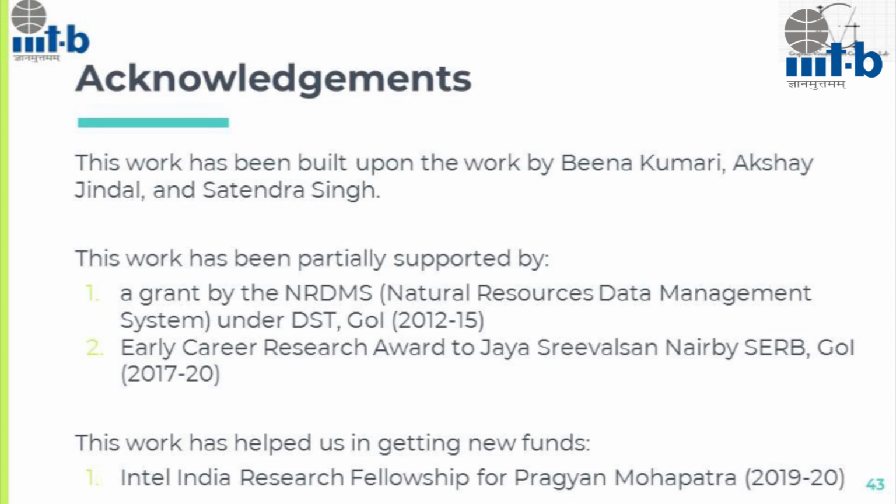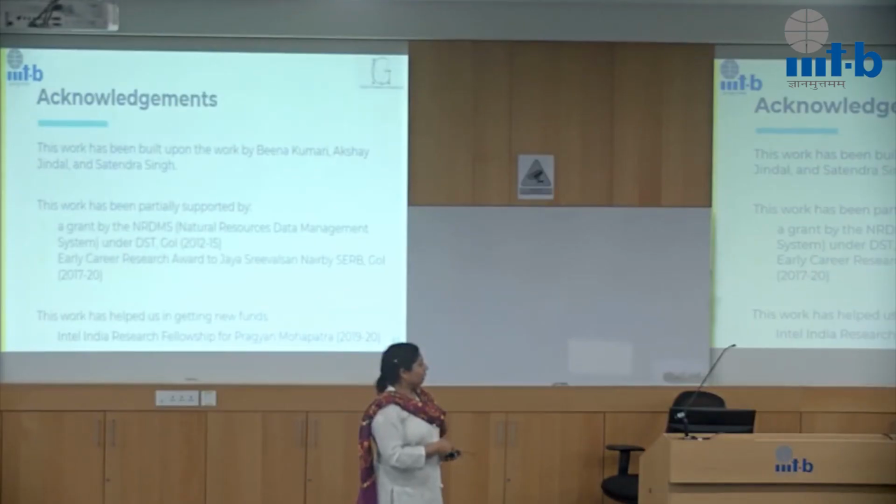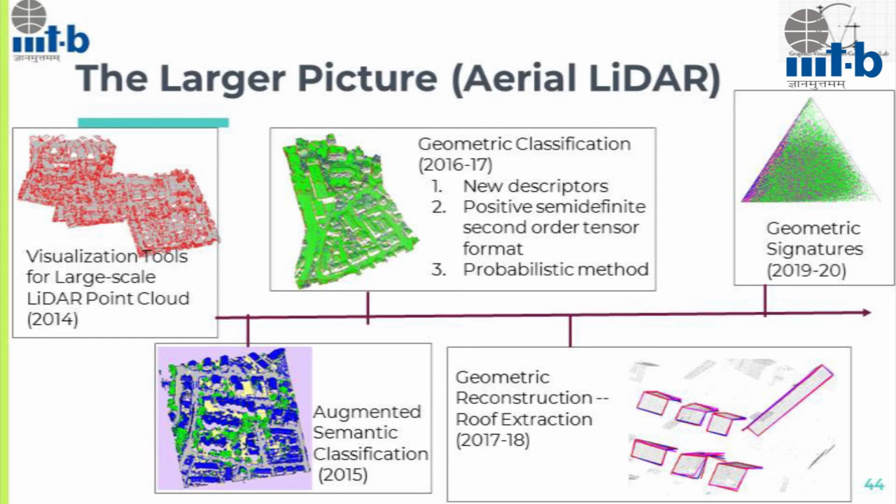Acknowledgements. This work has been built on top of the work done by my previous and my current students, Beena, Akshay and Satyendra. And this work has been partially supported by a DST grant in the past, and it's currently being supported by my early career research grant. And Pragyan has gotten her Intel India Research Fellowship based on some of the work on uncertainties that we have done.